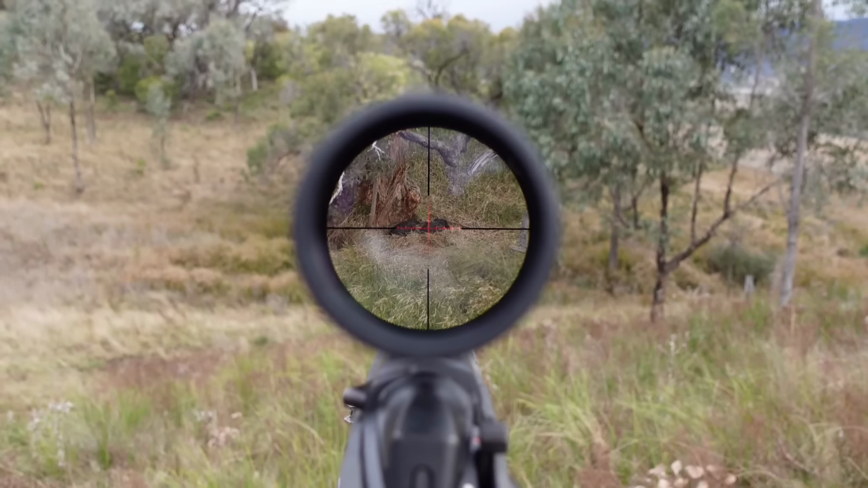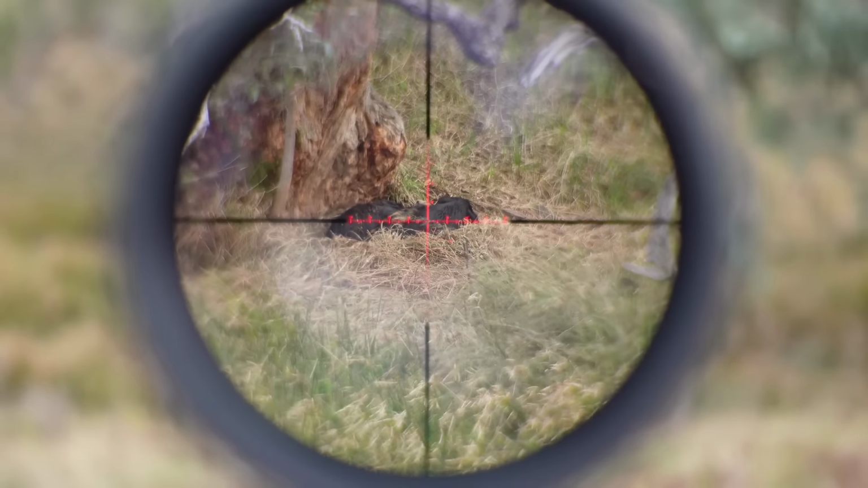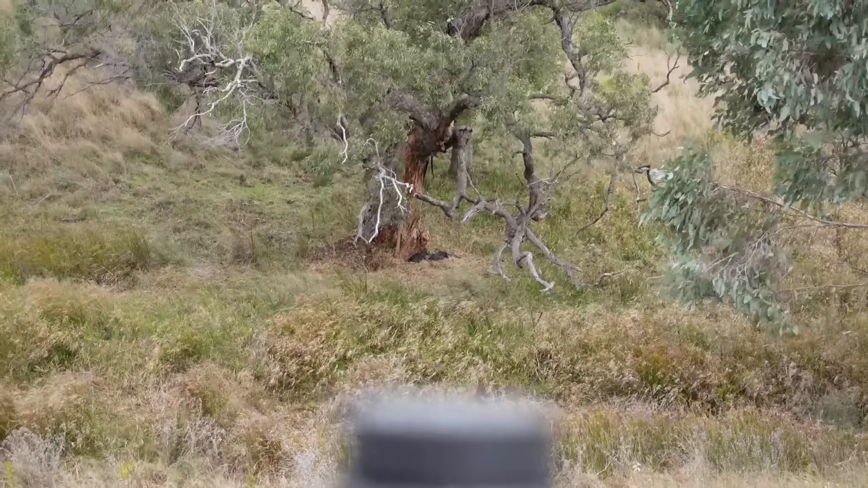Really quietly, this mob of pigs down here, they've got no idea that I'm here. They're asleep under this tree in the sun. Let's go.